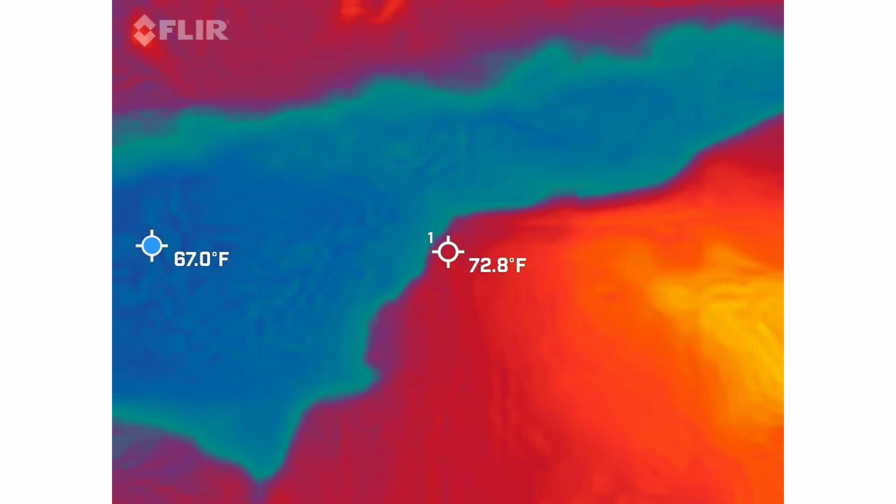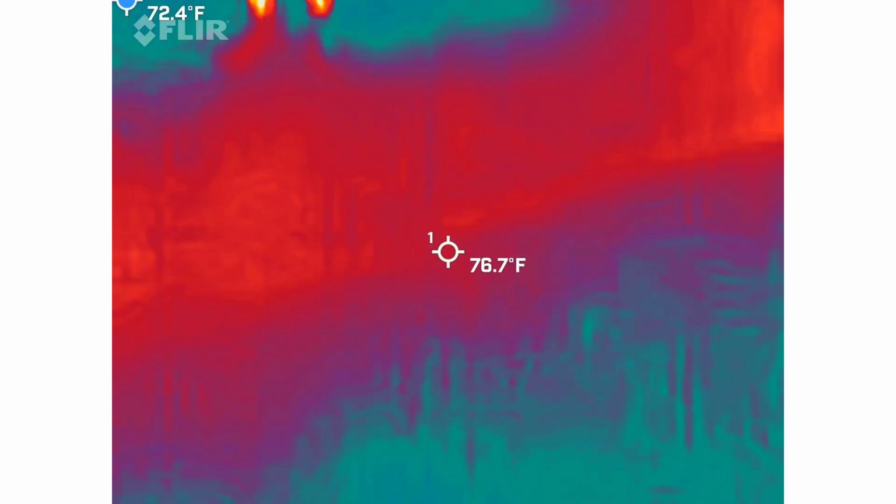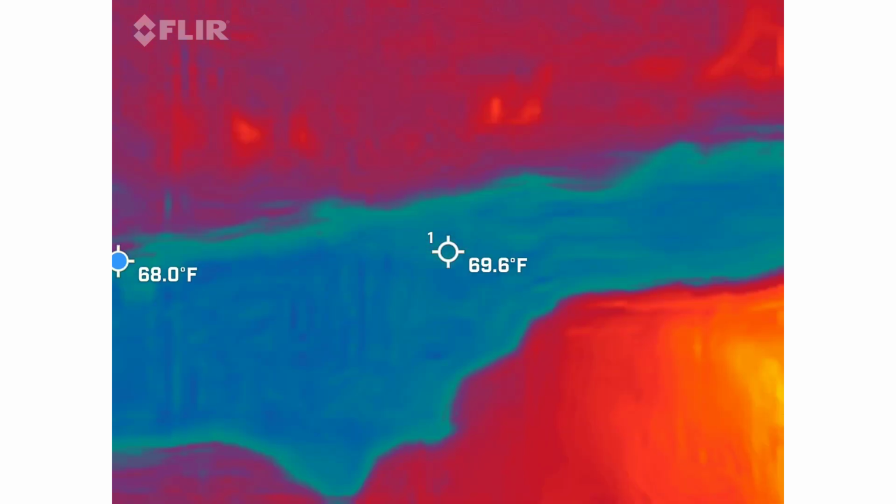No, this is sweet. It's got some bugs. I'm glad you let me experiment with it. I'm glad you let me play with it. Yeah, that's the whole point of why you're here.